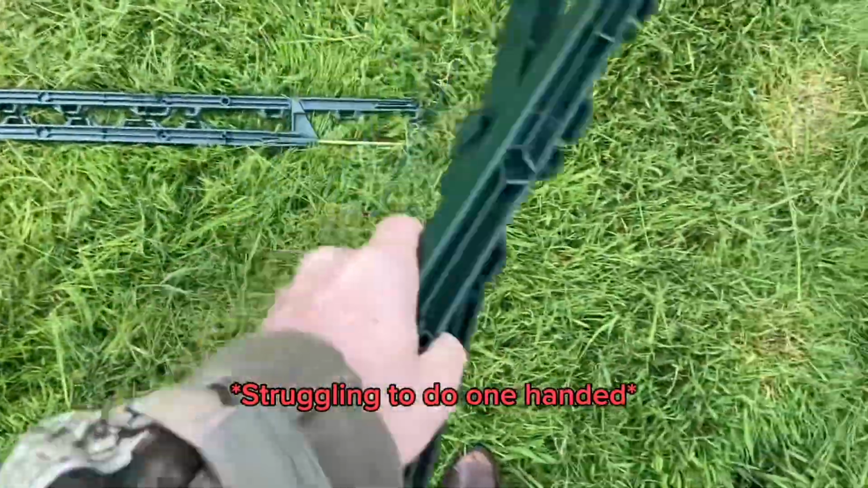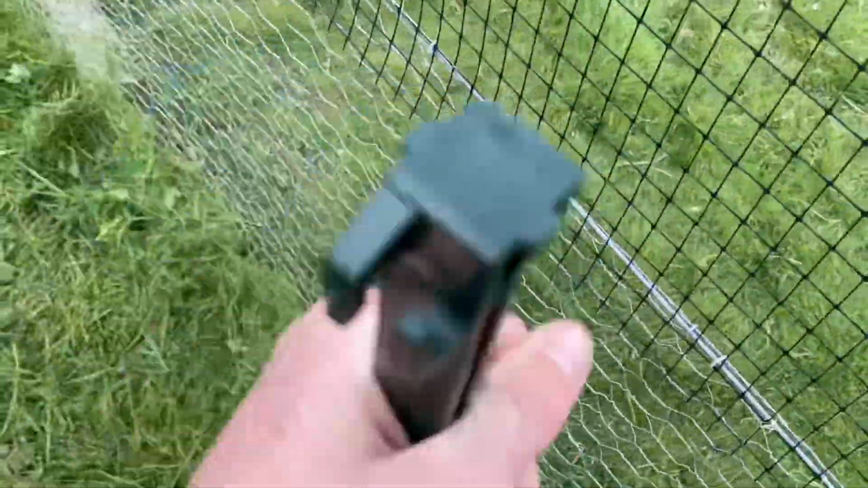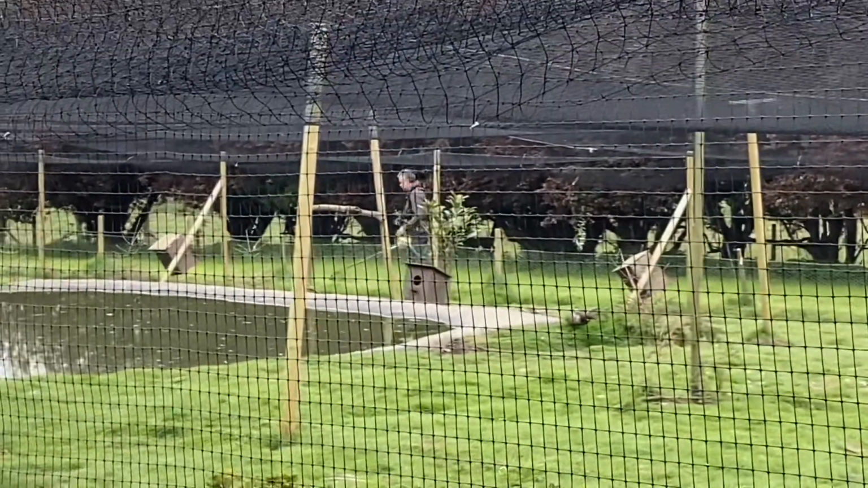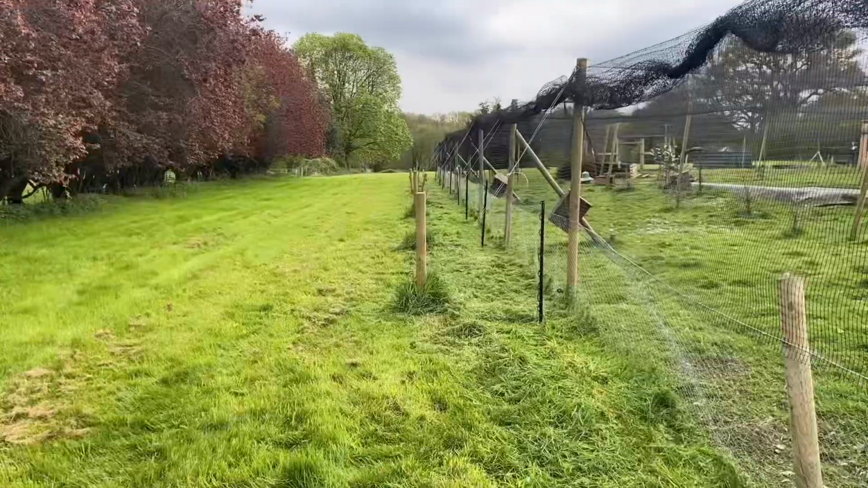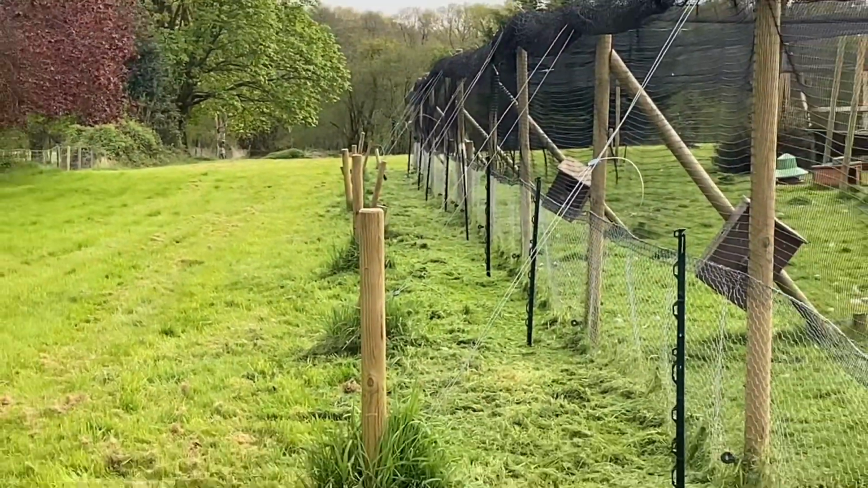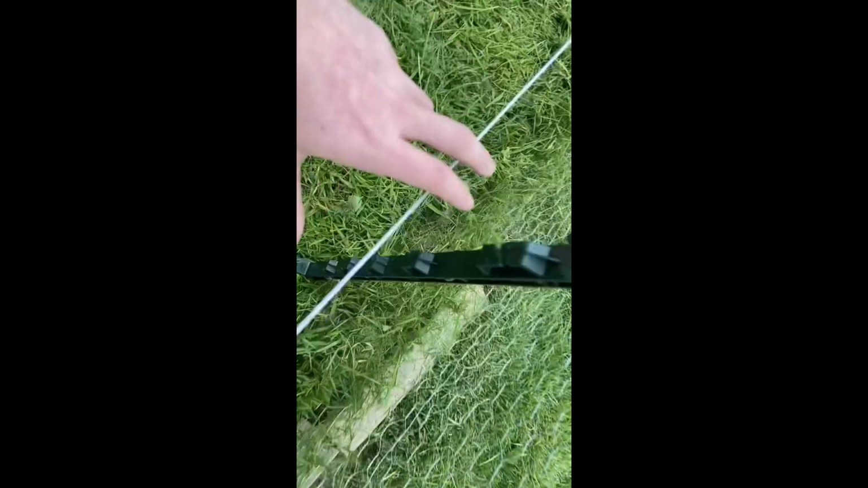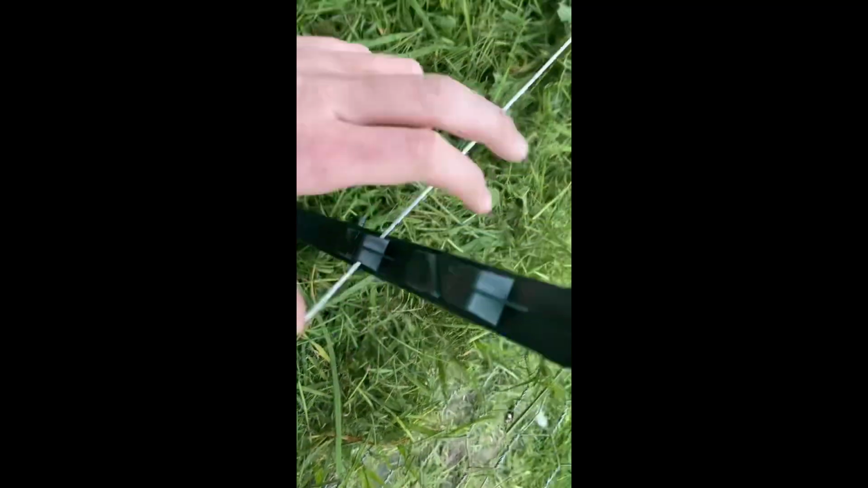Let this thing come apart. 1, 2, 3, 4, yeah, about that. While I was setting out the stakes to the electric fence, Dad got on the strimmer just to make sure the grass wasn't another one of our enemies. Leave it on that one. What are you doing?